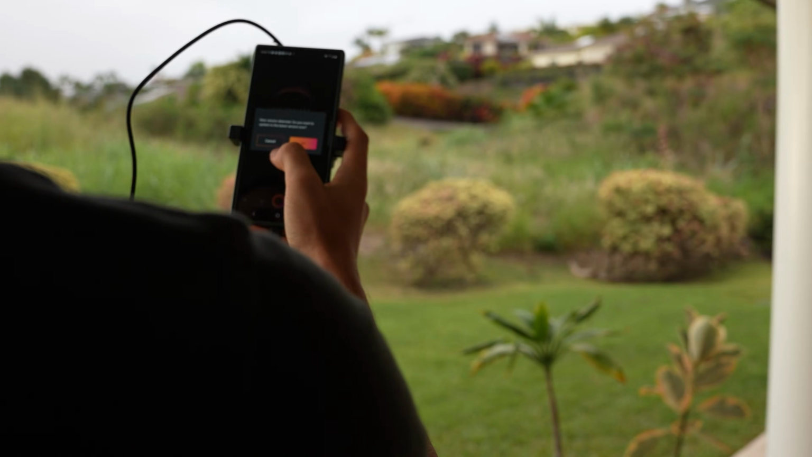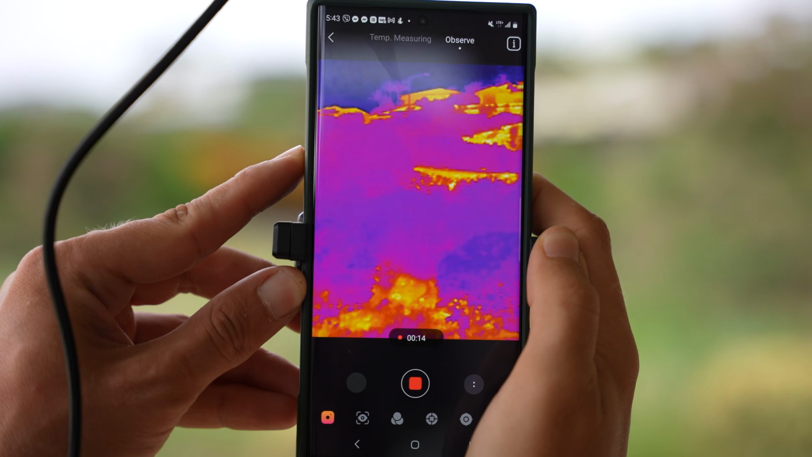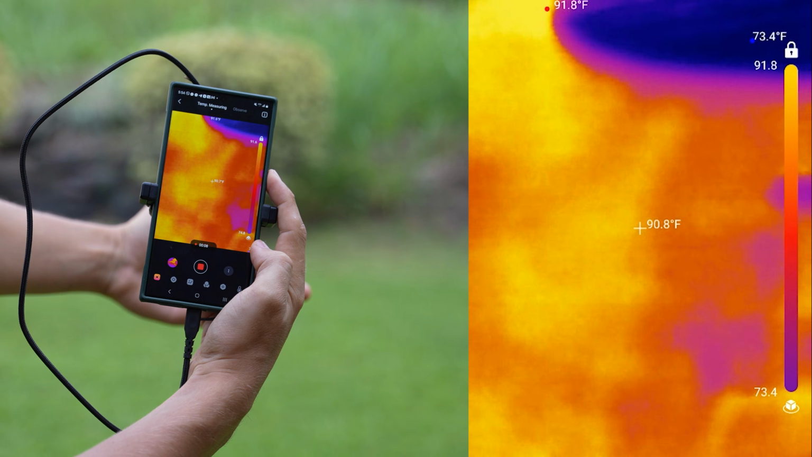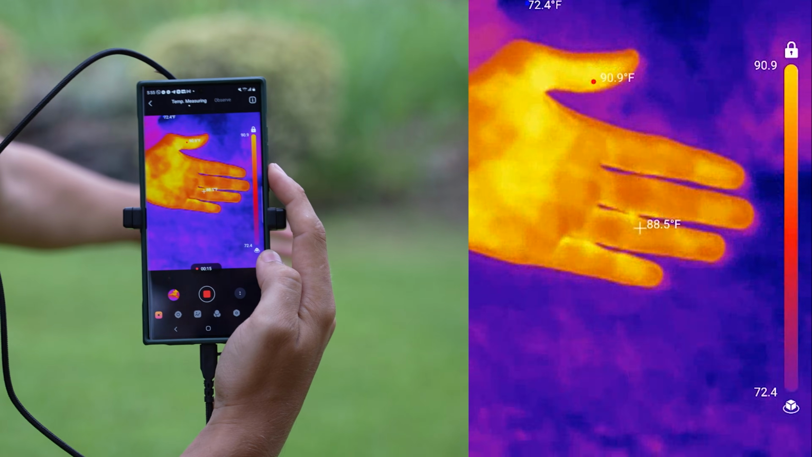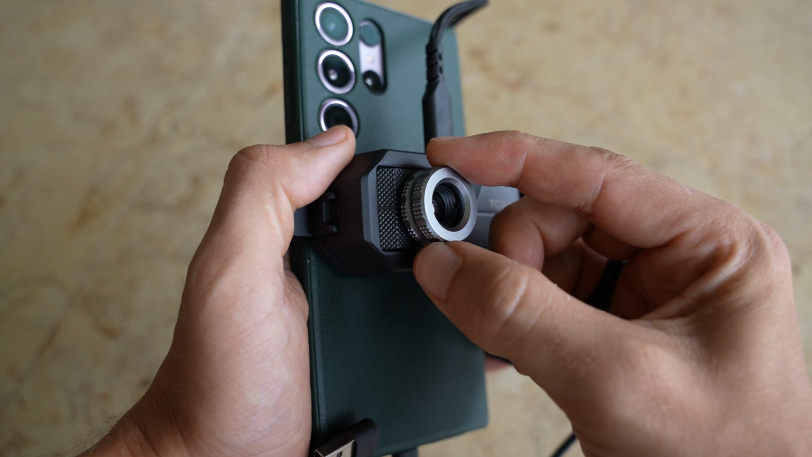I'm sure we all agree that thermal cameras are pretty cool, but let me share the pros and cons of the camera I used in this video. Overall, I thought this camera was okay. There's two things that I found a bit irritating. One is that it's in a permanent 3x zoom. It's almost like you need to stand 3 feet away from things just to get a good view of it in the camera. The 9mm lens is adjustable, but that's only to adjust the focus, not the distance.